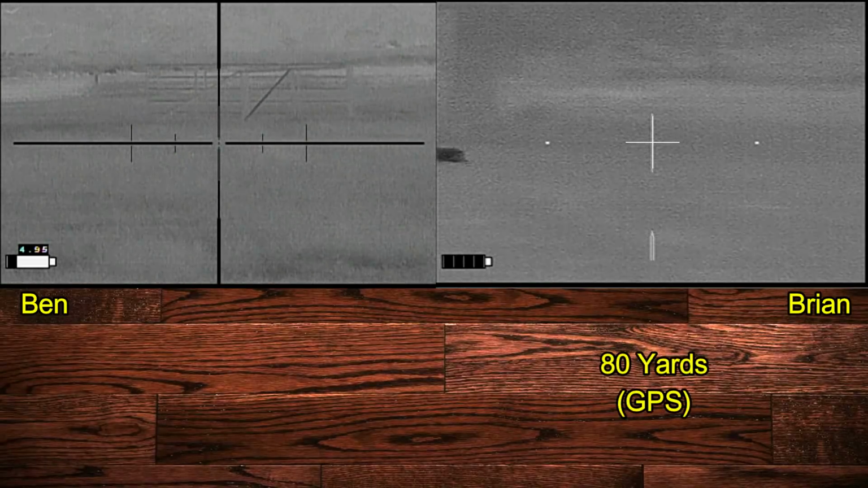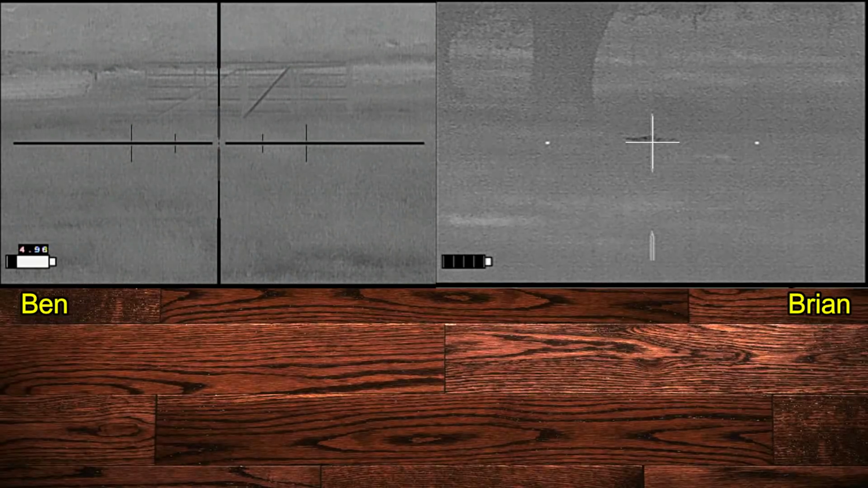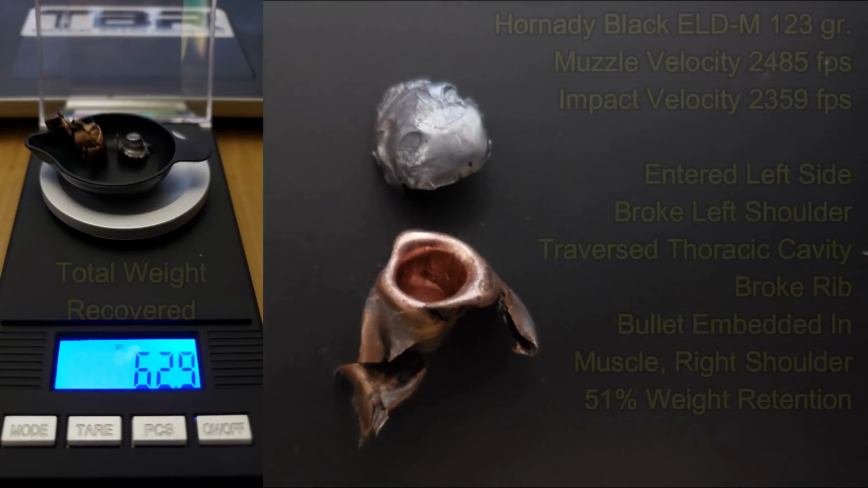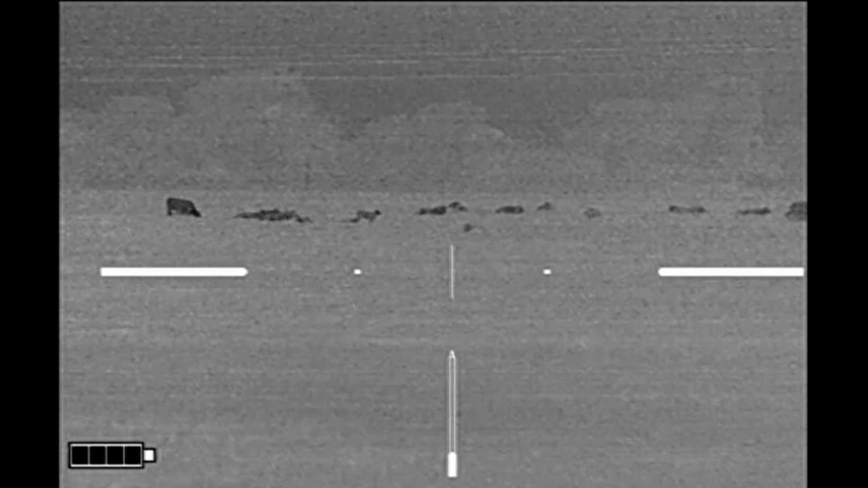But I have this one hog run back to the original position where it was hanging, and I put it down as well. All of the hogs turned out to be females, and we had our first bullet recovered for the night, all the previous shots having been pass-throughs. And this was on the larger hog that I shot with the Hornady Black ELD-M, entering the left side, breaking the shoulder, traversing the thoracic cavity, and embedding itself in the muscle on the opposite side. Not bad performance.